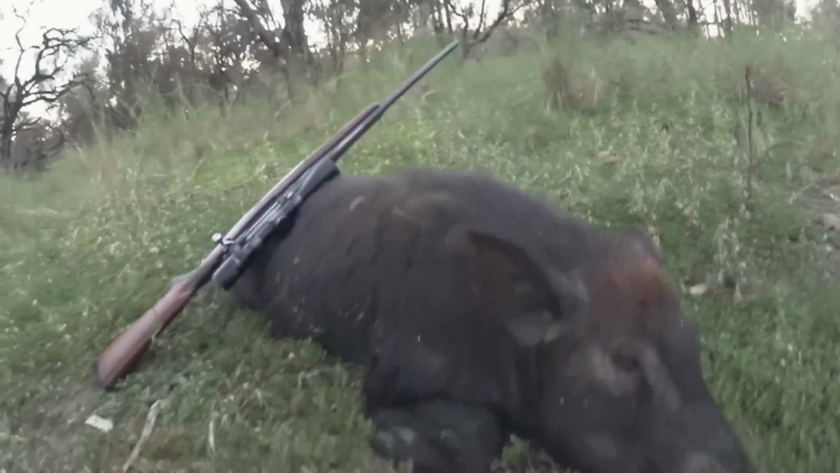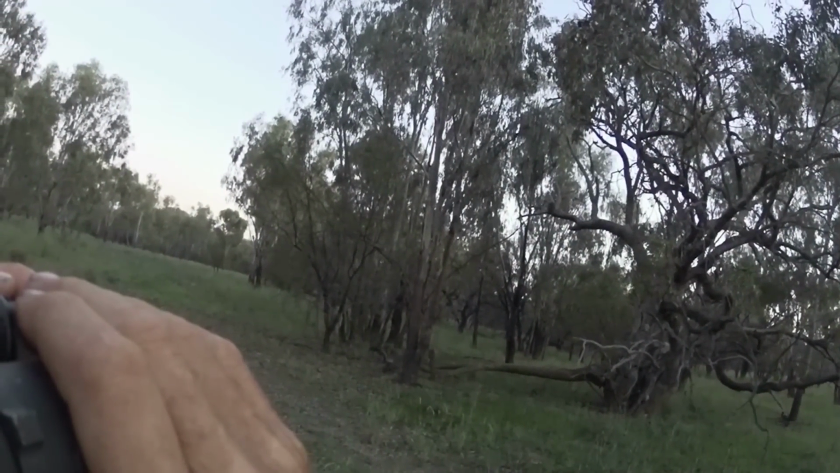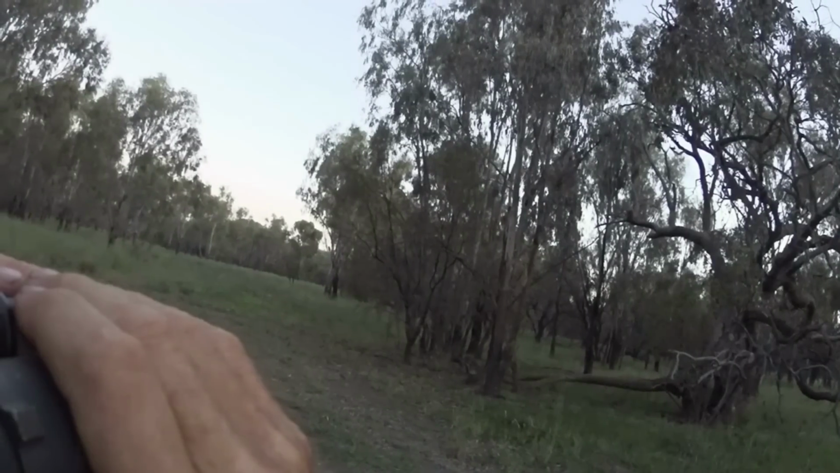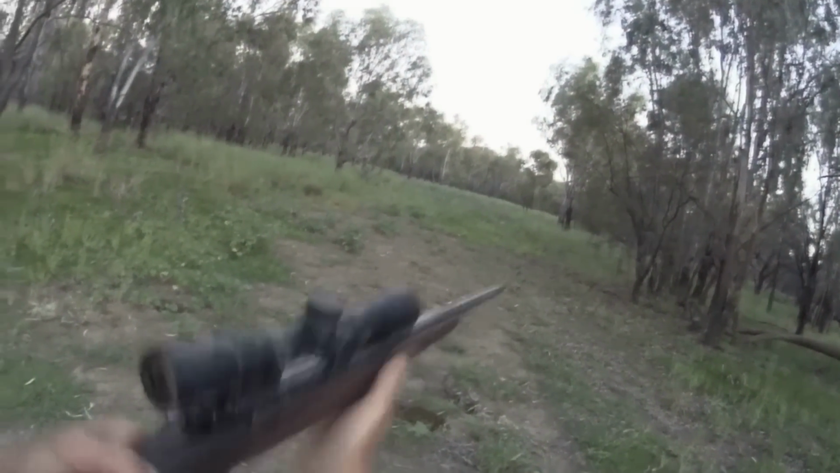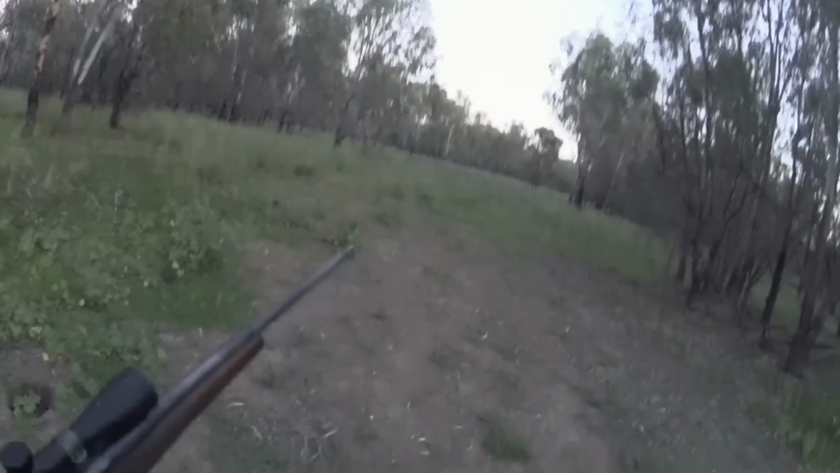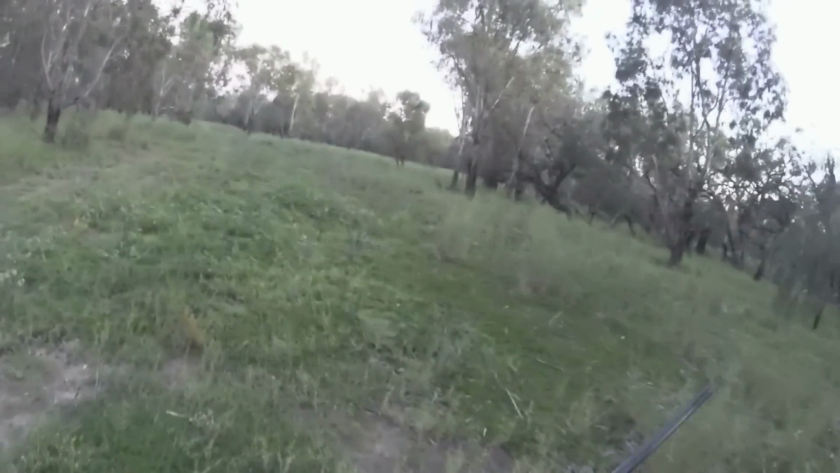I'll just keep going the way I'm going, I think. .30-06. I didn't want to muck around with this guy.